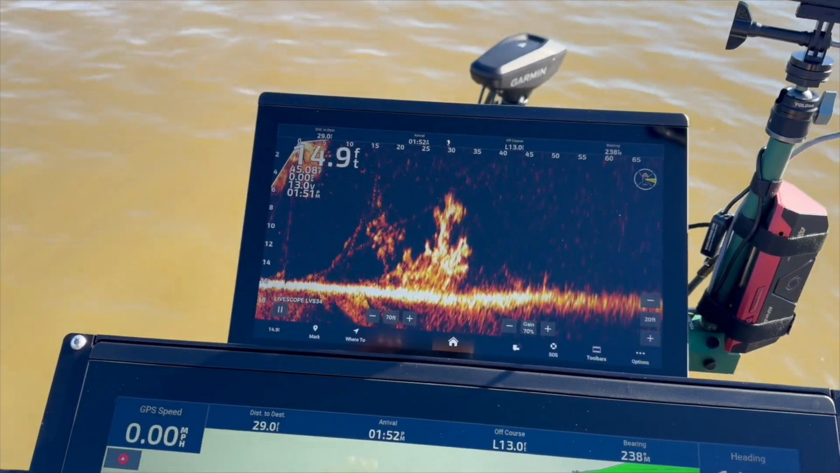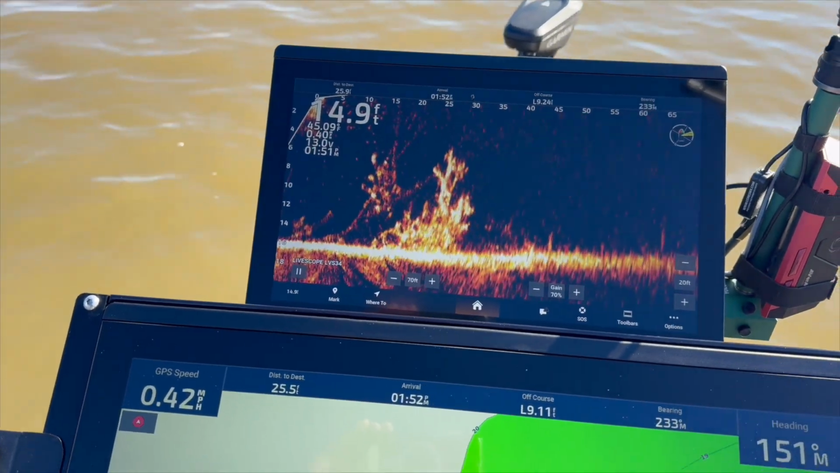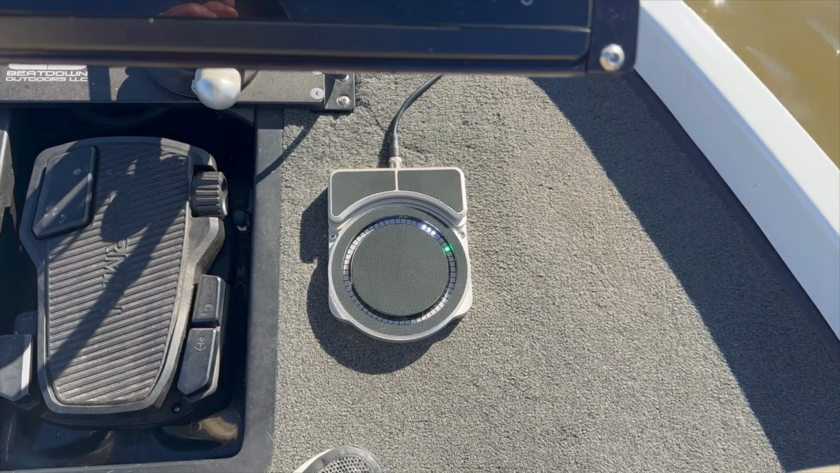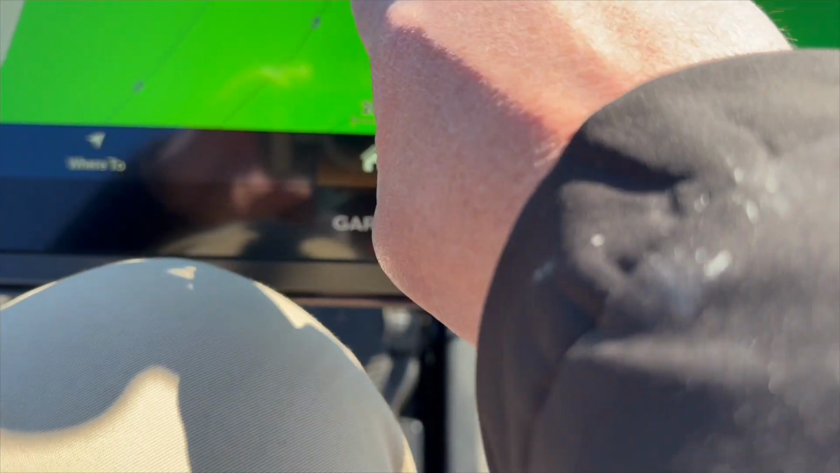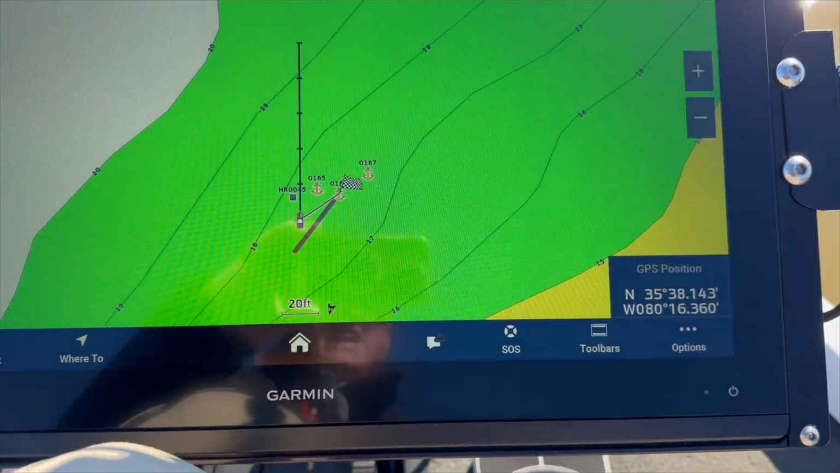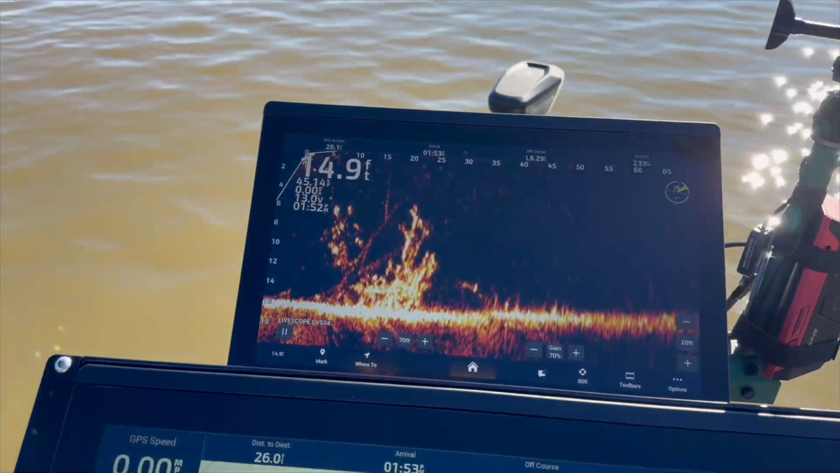What we'll do is go ahead and move the boat around a little bit. As you can see, our transducer's still aimed at the waypoint. The waypoint's just right over on our starboard side. So you can sit here and fish, and it'll hold that waypoint.